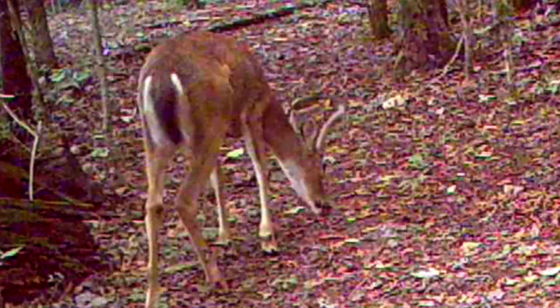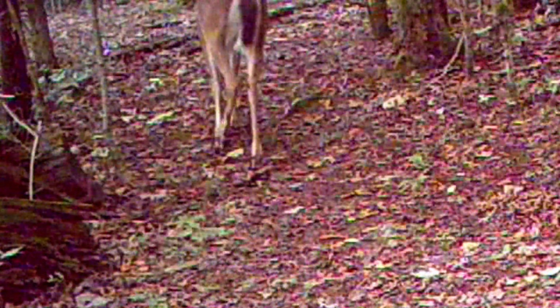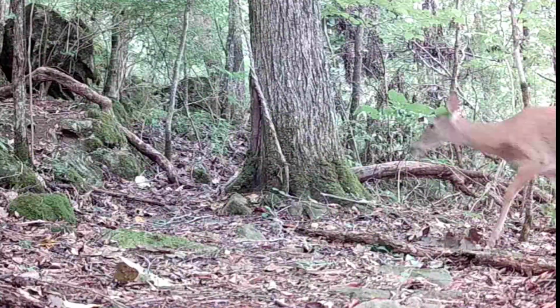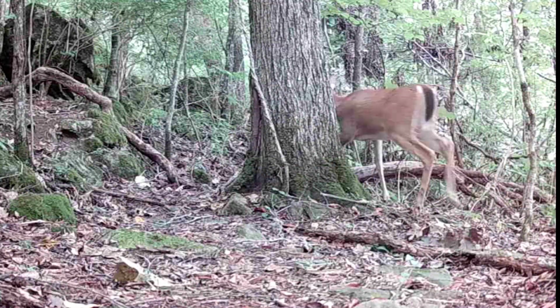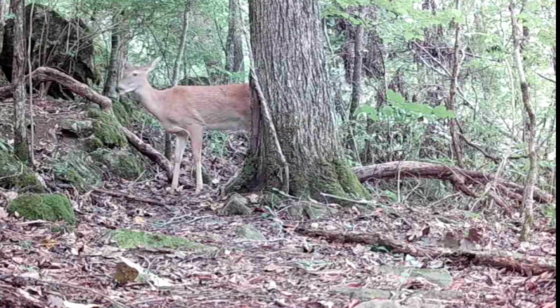And the old bucks do the same thing. They like to stay in these little bachelor groups. But I know there's some big ones in here. Just back on back in the ridge. And they mosey around. See what they can nibble on. Leaves, sprout. They waiting on these acorns.